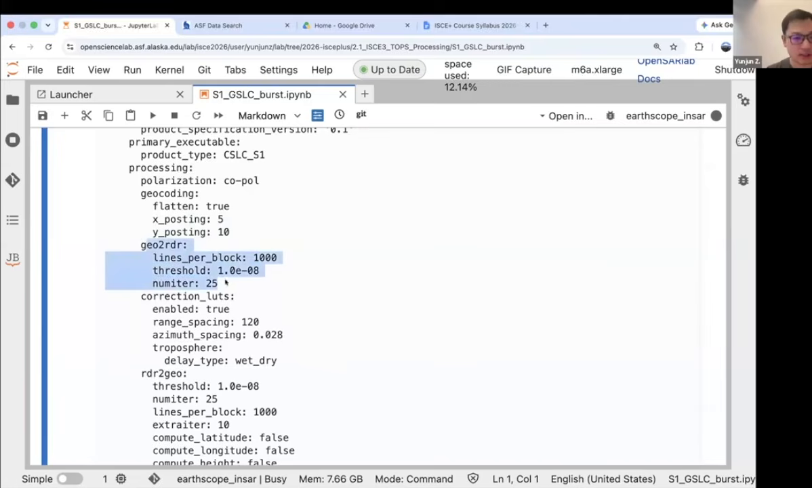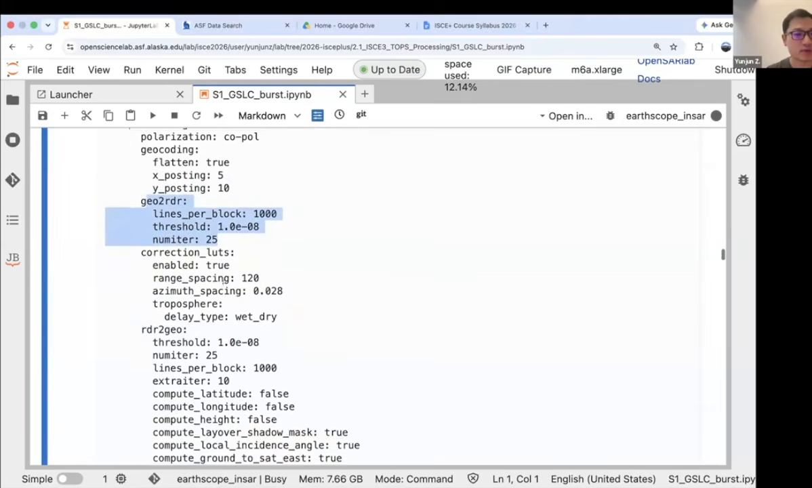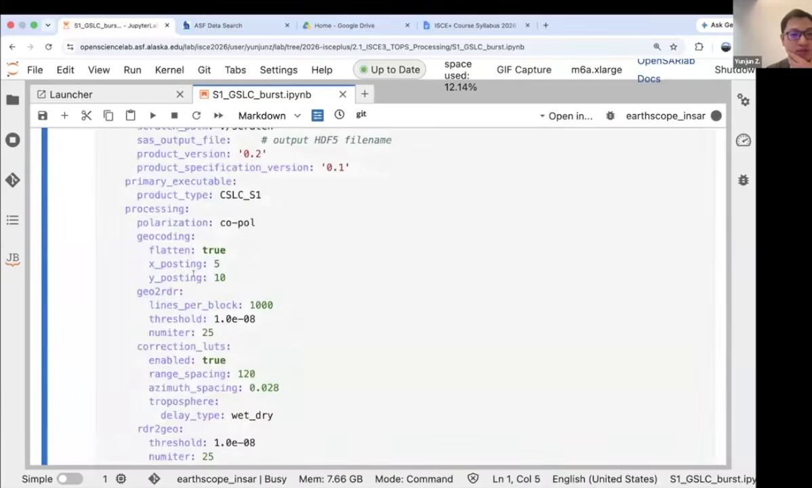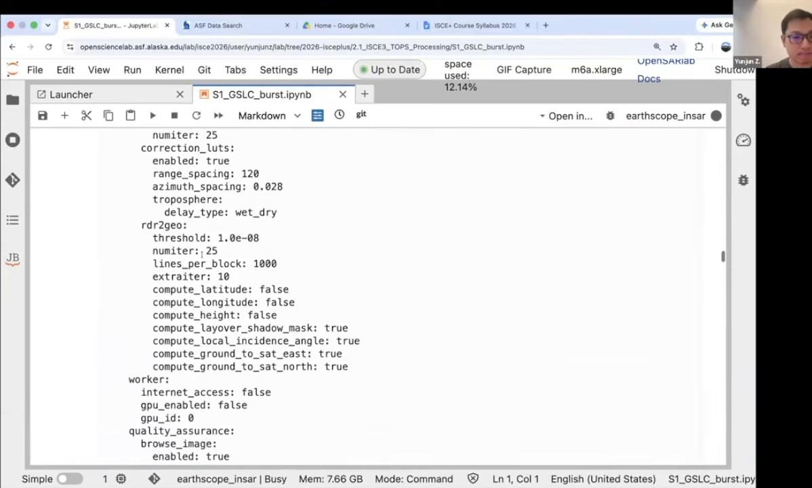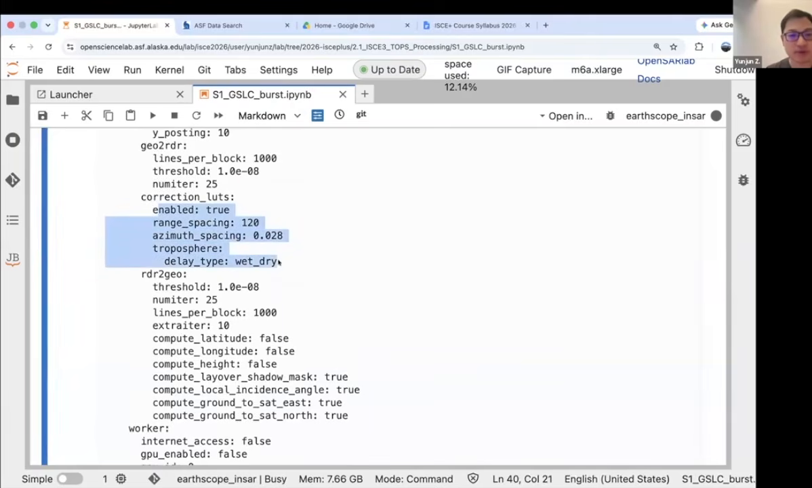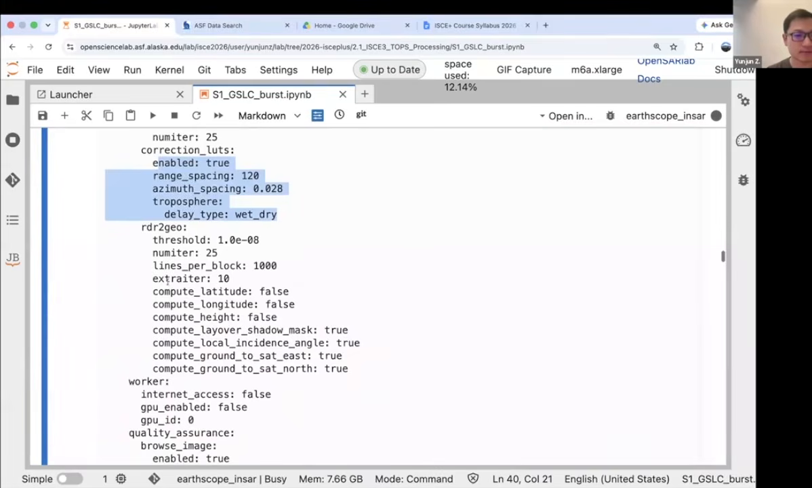These few are just the intermediate parameters used to do the geo to RDR processing. And we do correct for various timing corrections. And these are specifying the intermediate resolutions for the timing corrections. In the range direction it is in meters, and in azimuth direction it is in the unit of seconds. These are usually not important. You don't need to change it. And here we also include the wet and dry tropospheric correction in the timing corrections. I will explain what timing corrections is afterwards also.